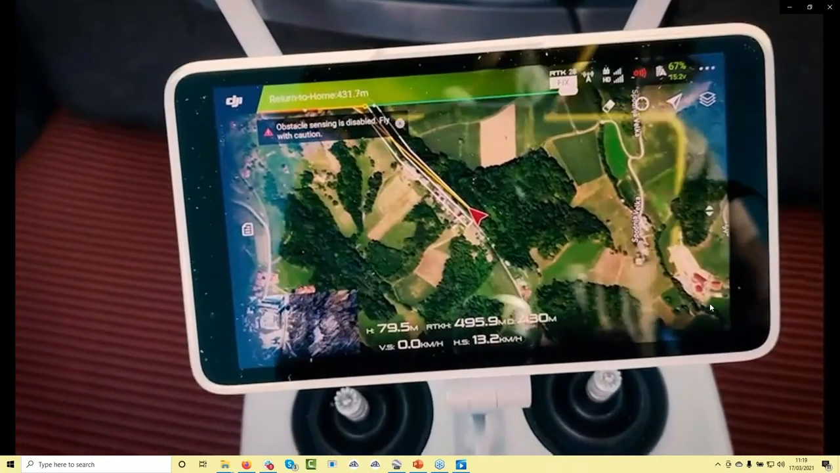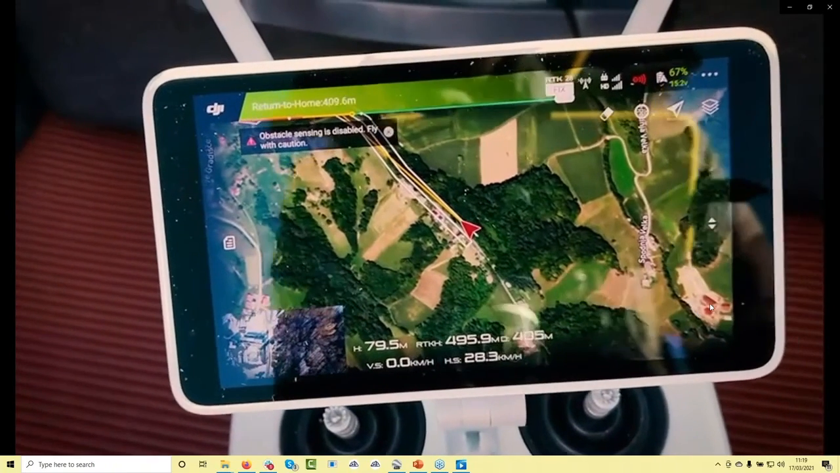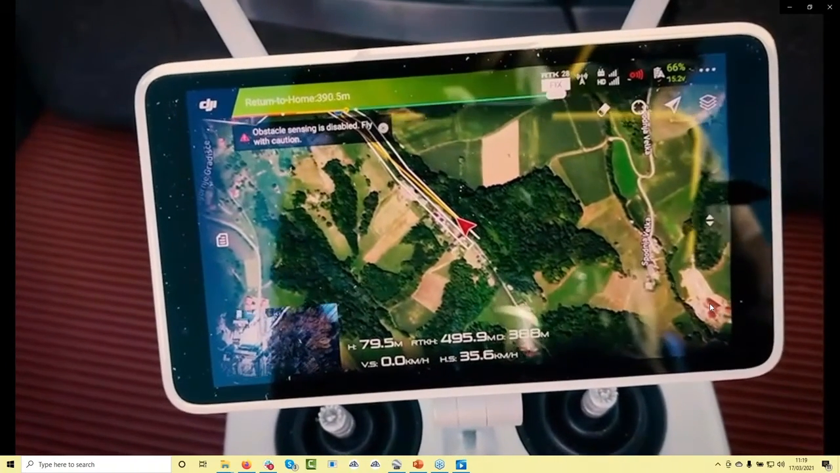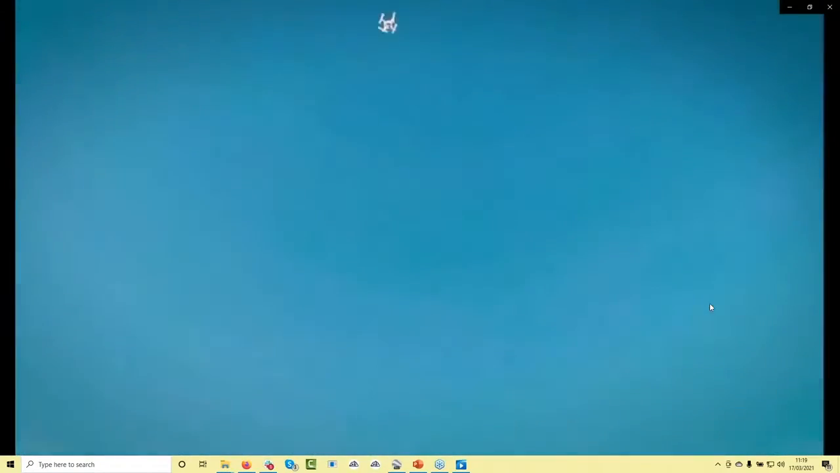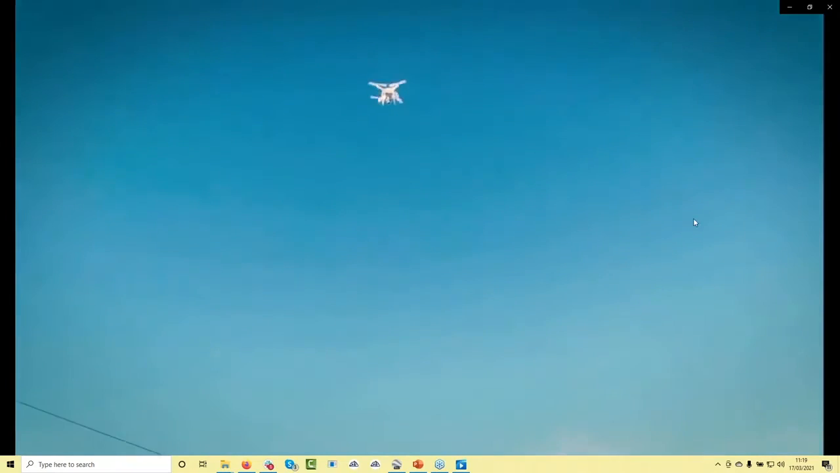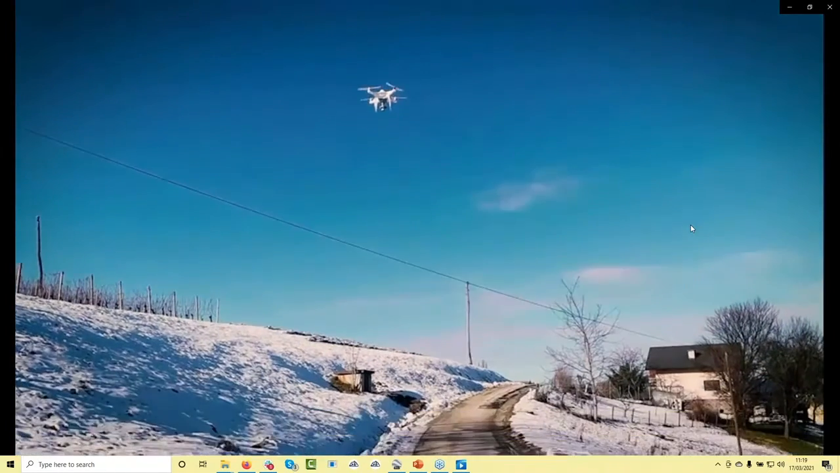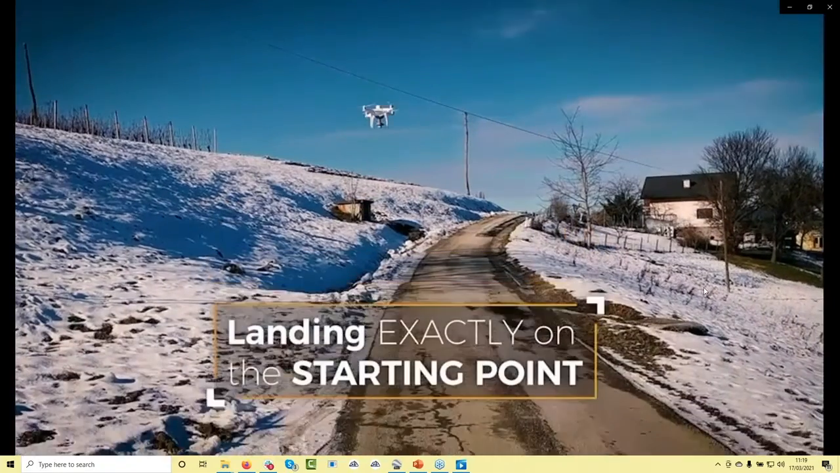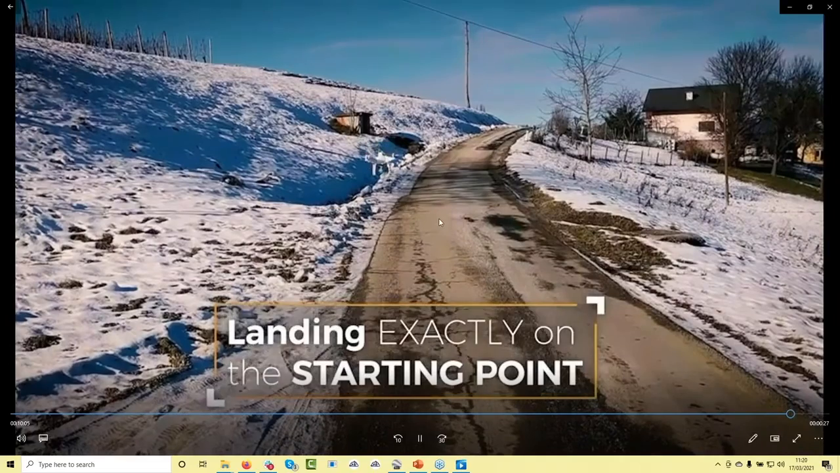So now it will go directly straight back to the home point and automatically land. Okay, so last few meters, as you can see, flying stable, and landing on exactly the same point where we started the mission.